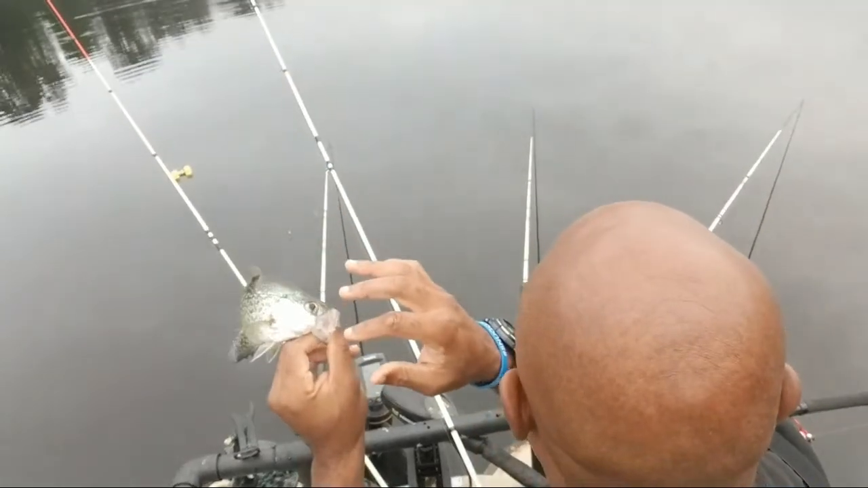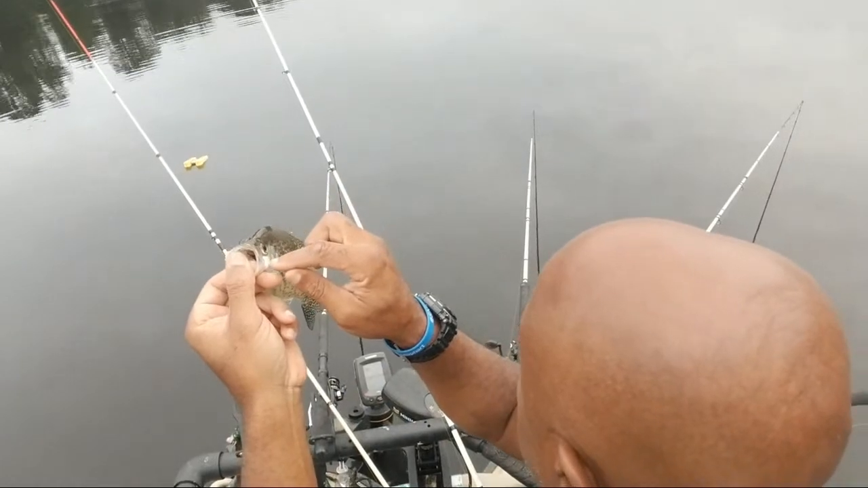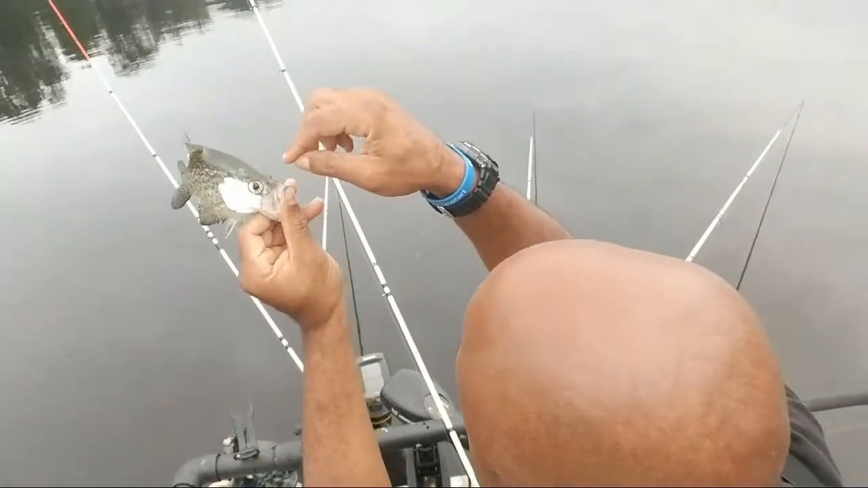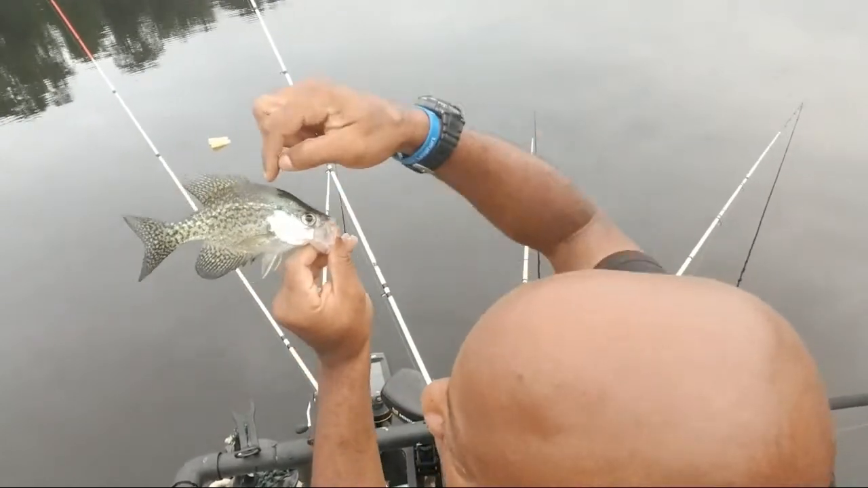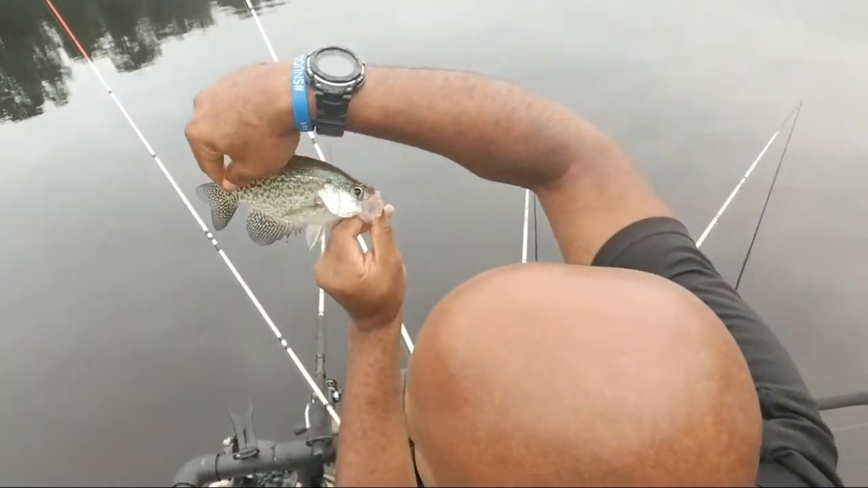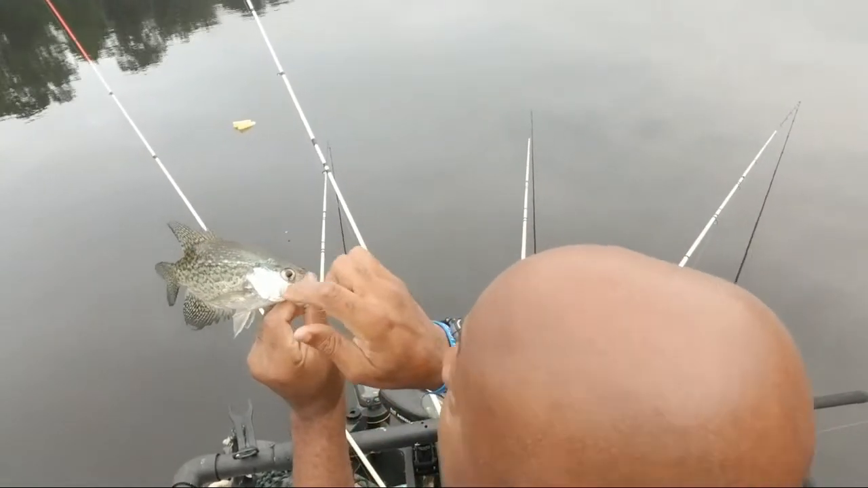The white crappie is more elongated. The mouth is larger. You can see those crappies' big eyes. You see those big eyes? That allows them to see nocturnal. They can see just as well. And listen, let me tell you this. They also have that lateral line. So when your minnow's in the water, they may not necessarily see it, but they can feel it.